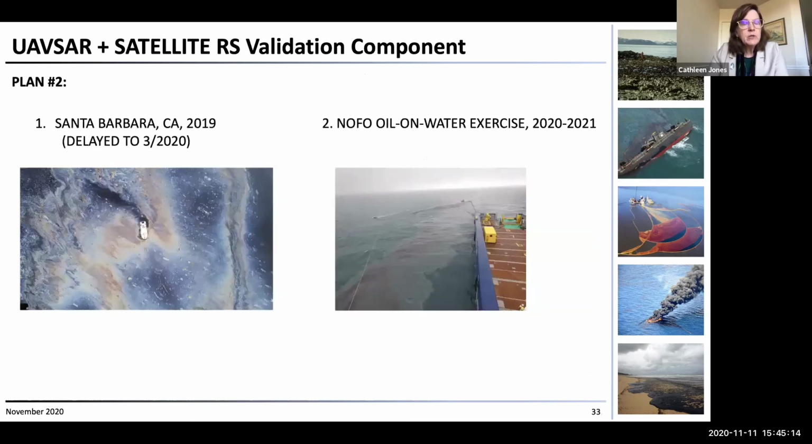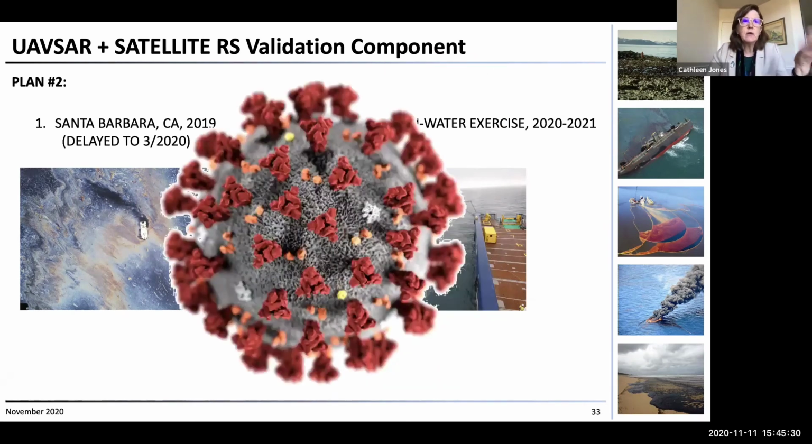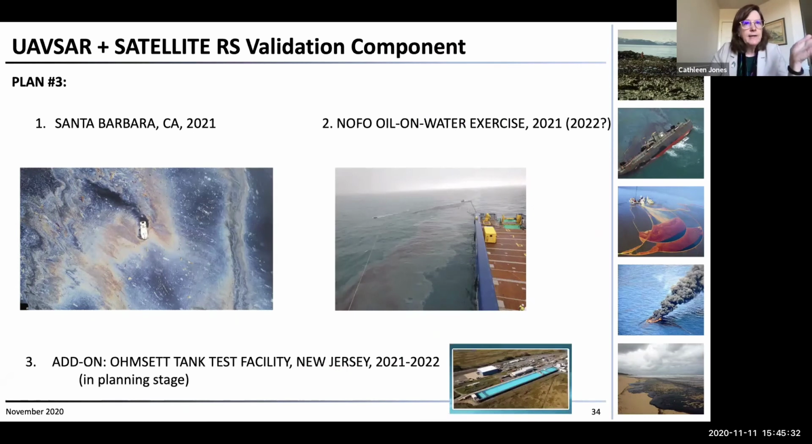So plan B was to go to Santa Barbara, and that was delayed because of instrument issues, and then to go to NOFO in the North Sea this coming year. And of course, then COVID strikes, and so we go to plan C. Now we're going to go to Santa Barbara in probably March of next year, and then do the oil on water exercise in either 2021 or 2022.